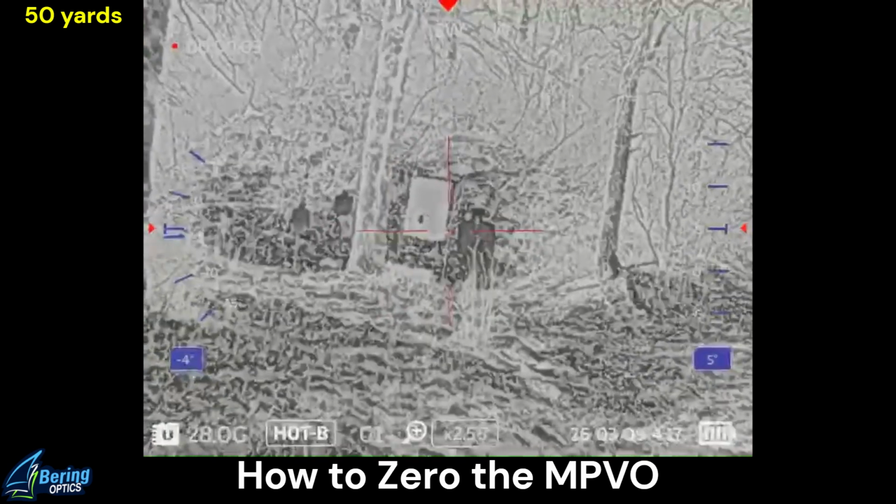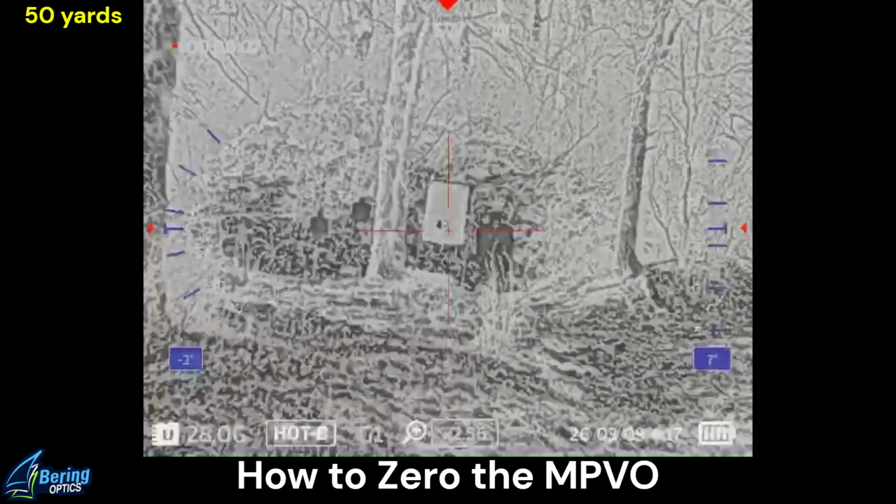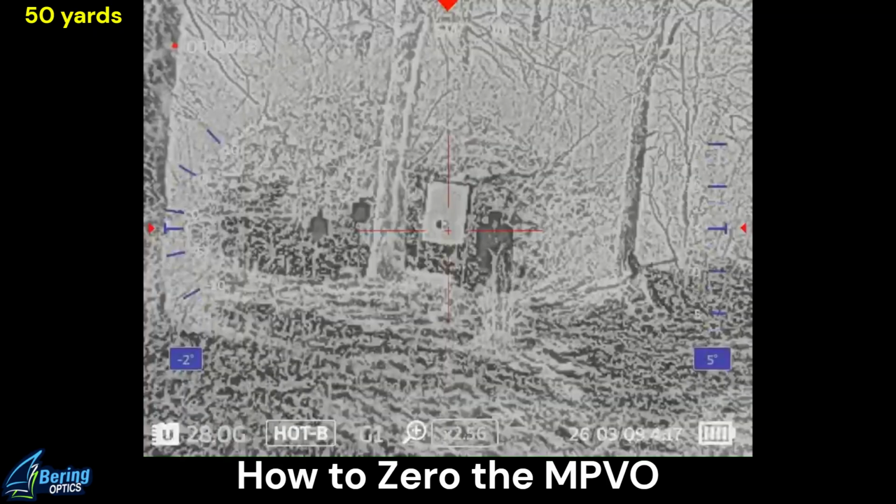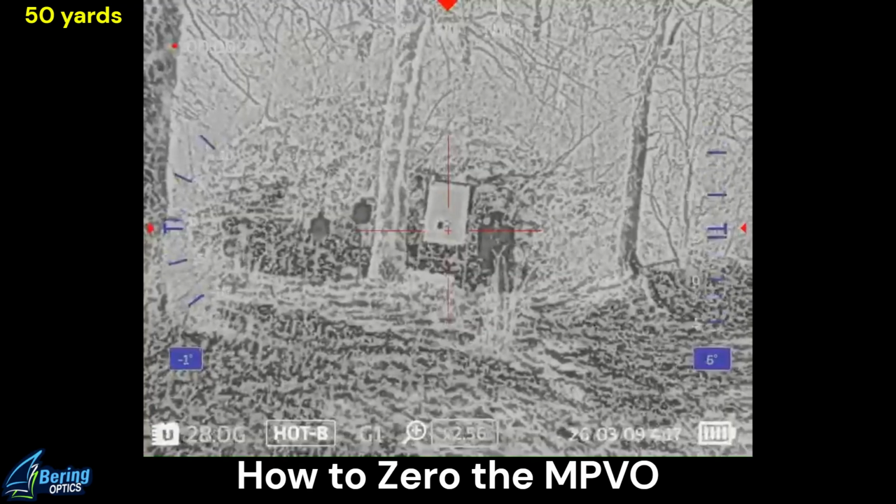Alright, back at the bench here at 50. I went ahead and posted, it's trial and error on these optics and these target media that we're using, so I darkened up where the points of impact are and pasted a hand warmer over a dark backer on the white poster board, and you can see there it actually makes a very good difference that we can make some adjustments with. So trial and error, find what works for you.